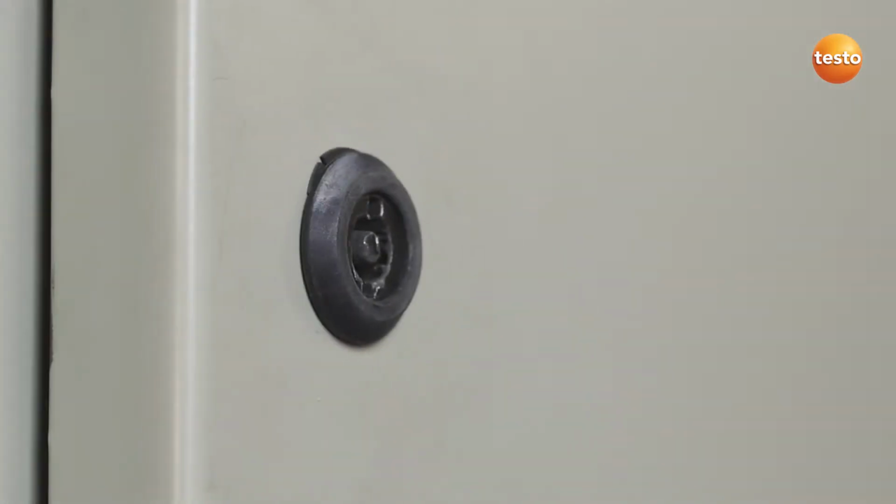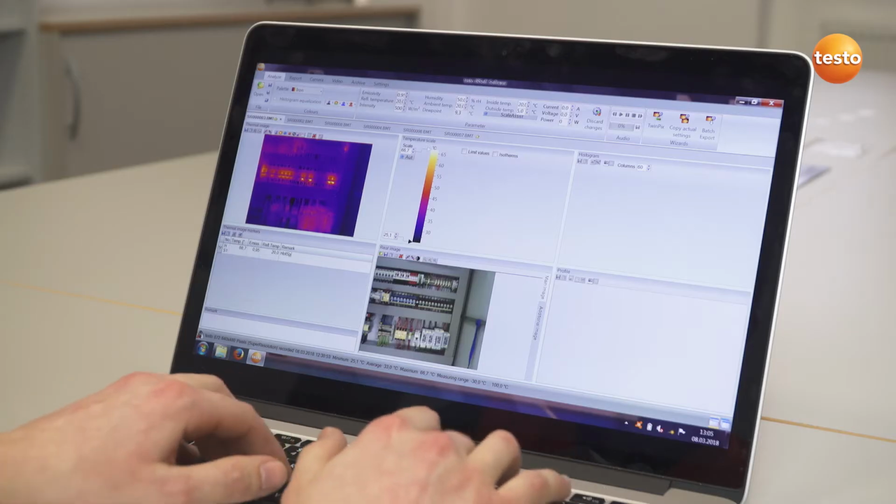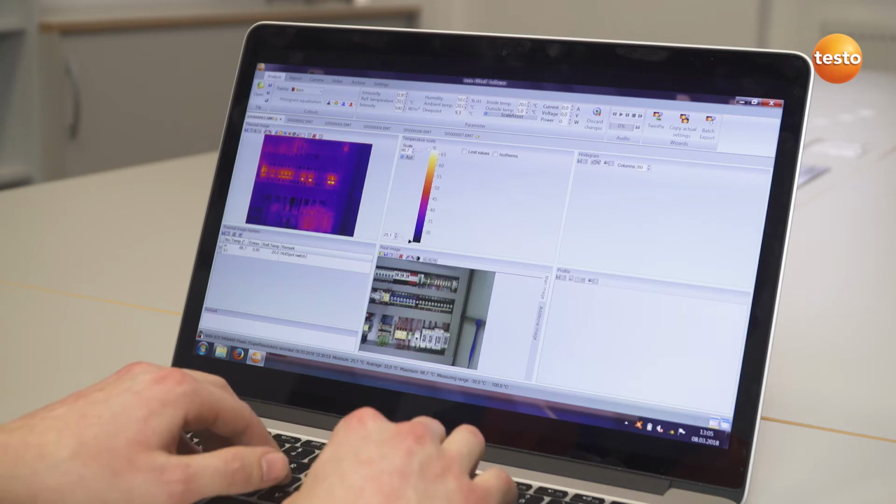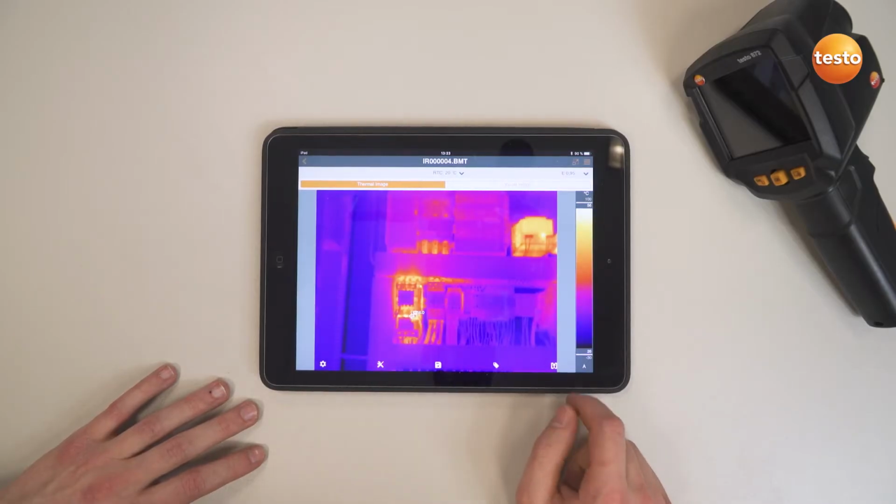So that was it as far as the measurement is concerned. Now for the documentation. You can use not only the free software Testo IR-Soft, but also the Testo Thermography app to create a professional report and send it to your customer.